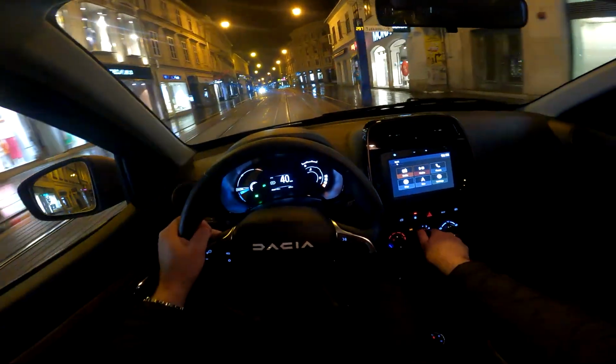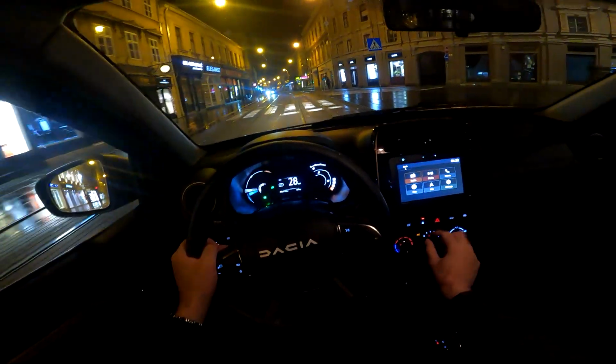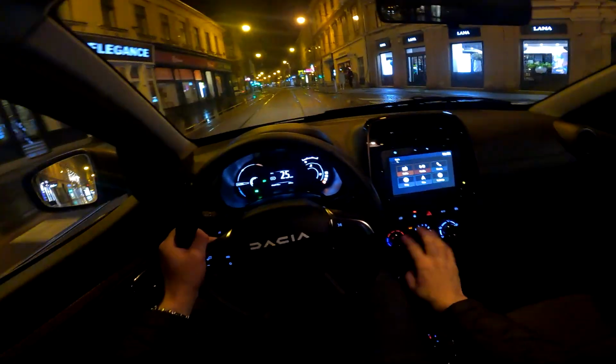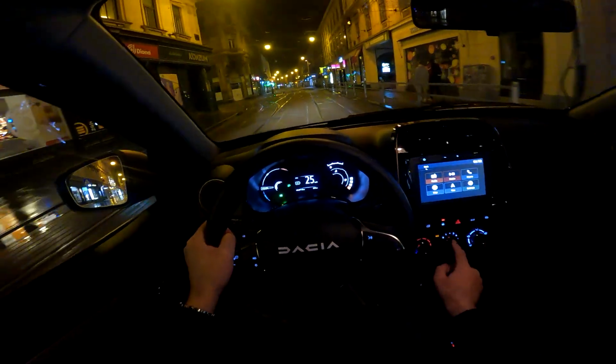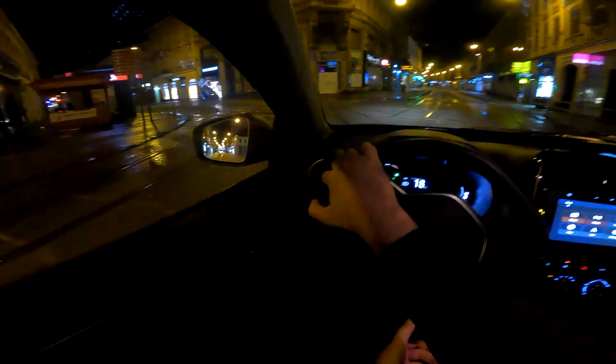AC is very easy to use, as you have standard knobs for the AC. Here's where you control it, and then on this section you can change the temperature.